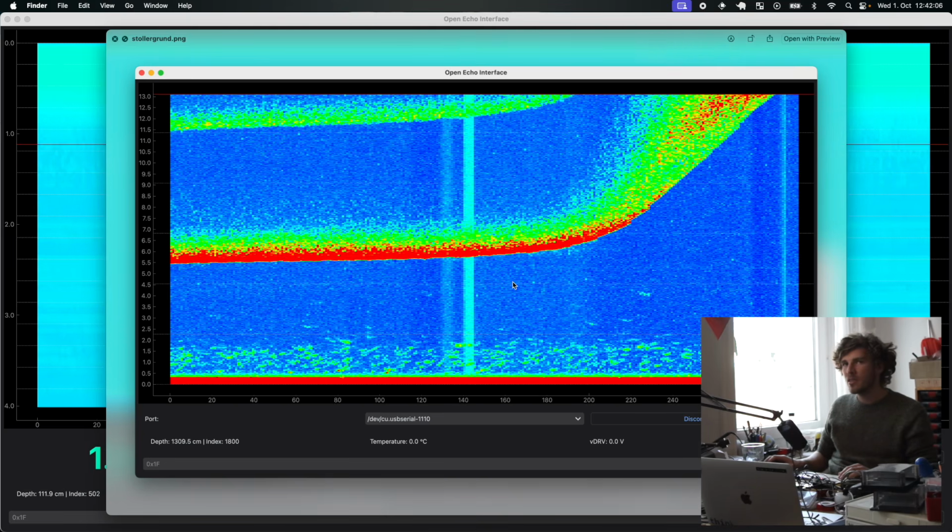This one is cool. This is called Stoller Grund, which is in the north of Kiel, where we have very shallow water, like 5 or 6 meters, and then it goes down very fast. So as I said, this is 150 meters, and this is going down to like 13. In the end, it goes down to 30 meters. Also a little bit of fish here. This is some noise, probably I touched the transducer or something.